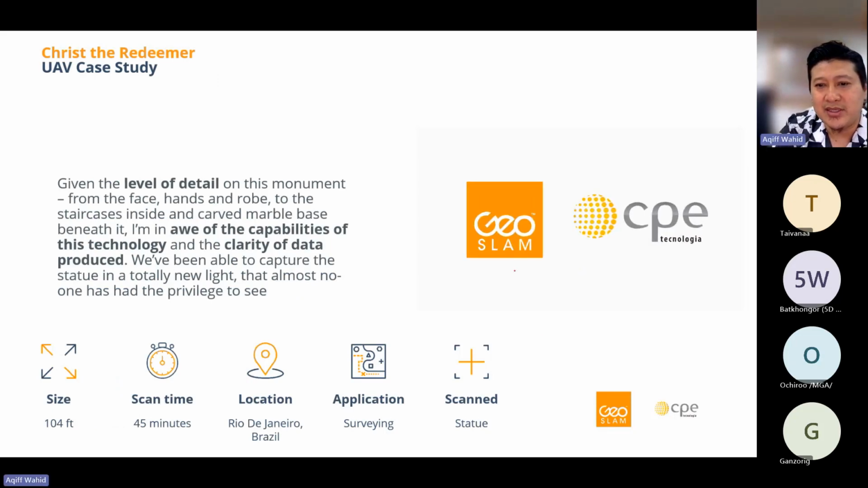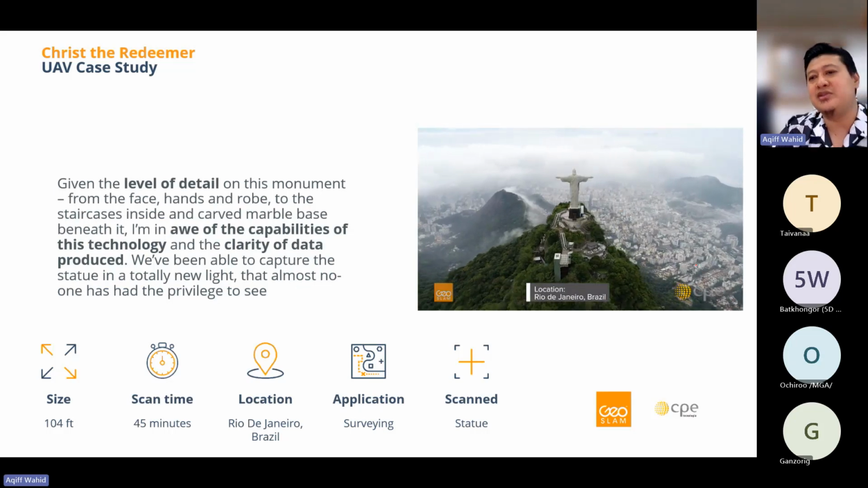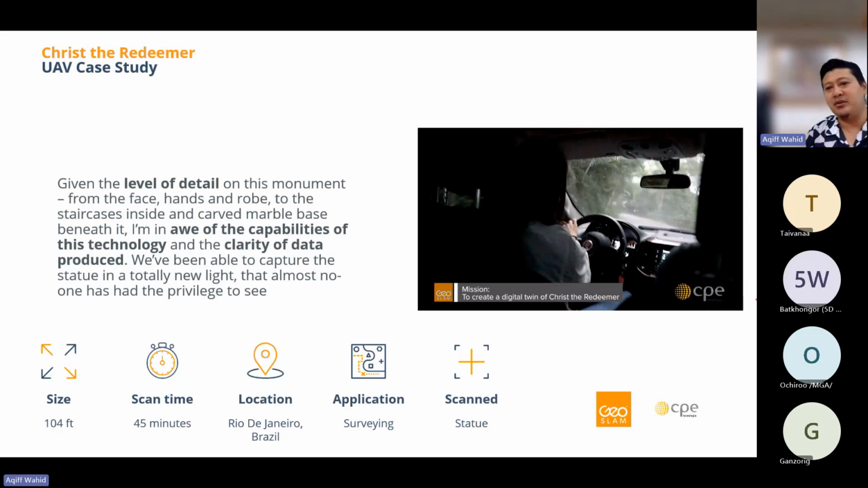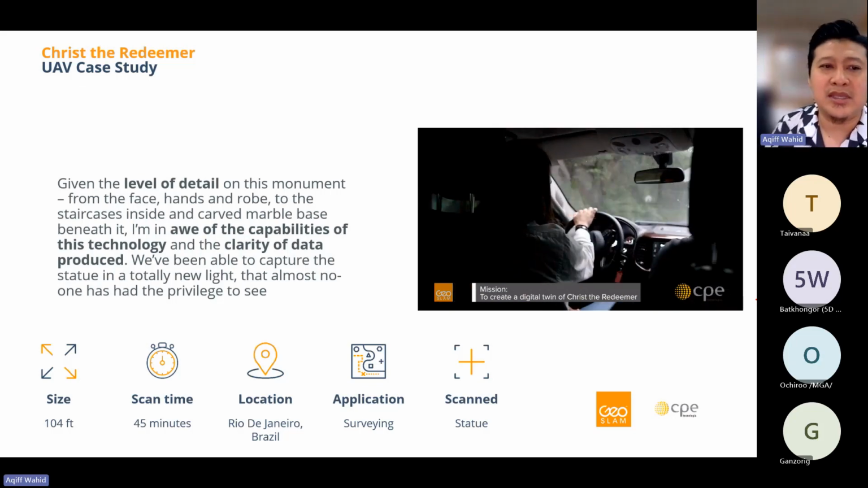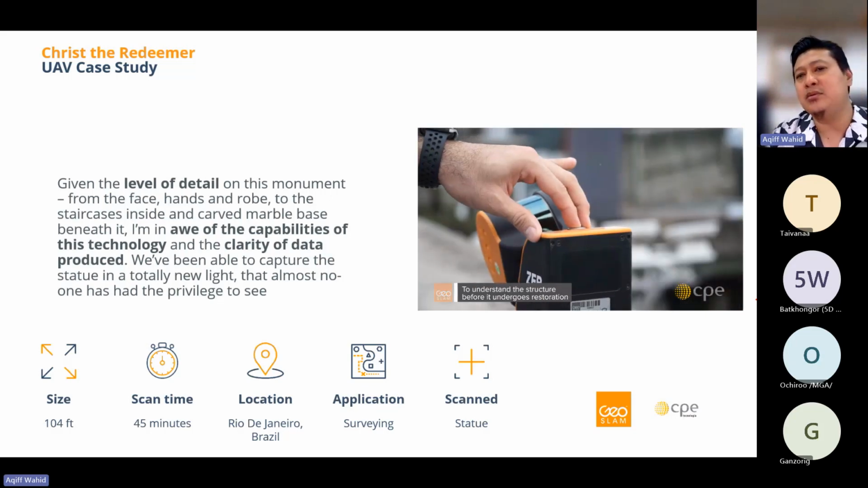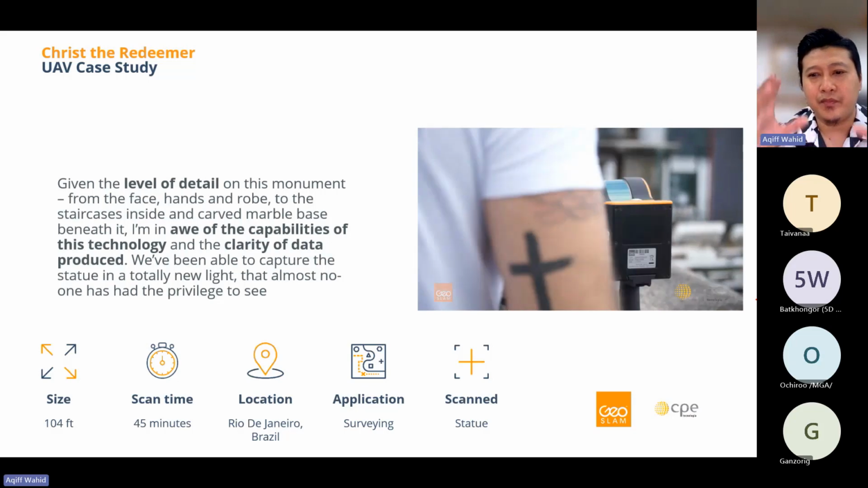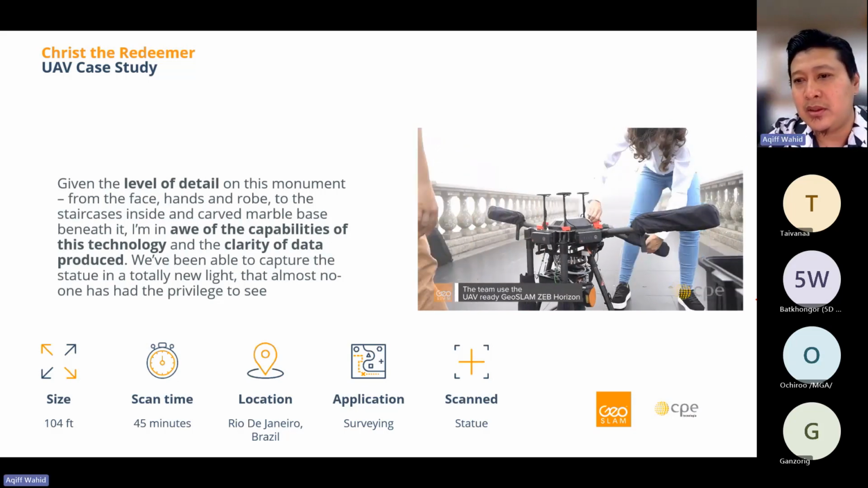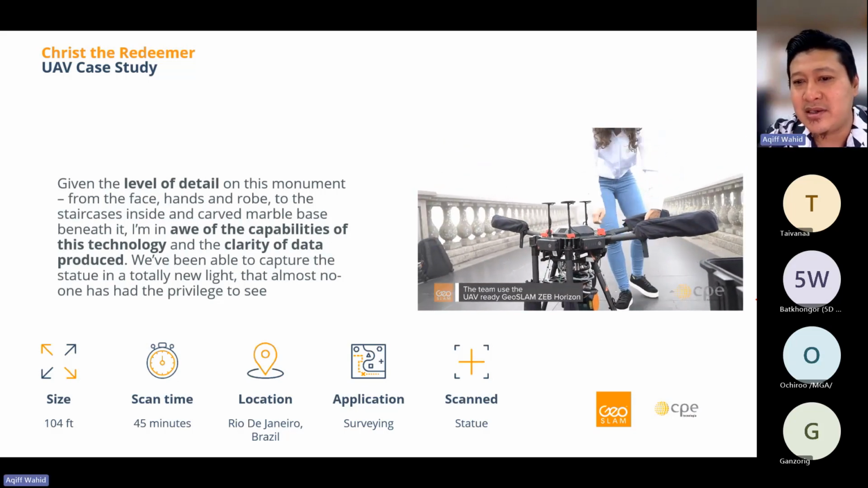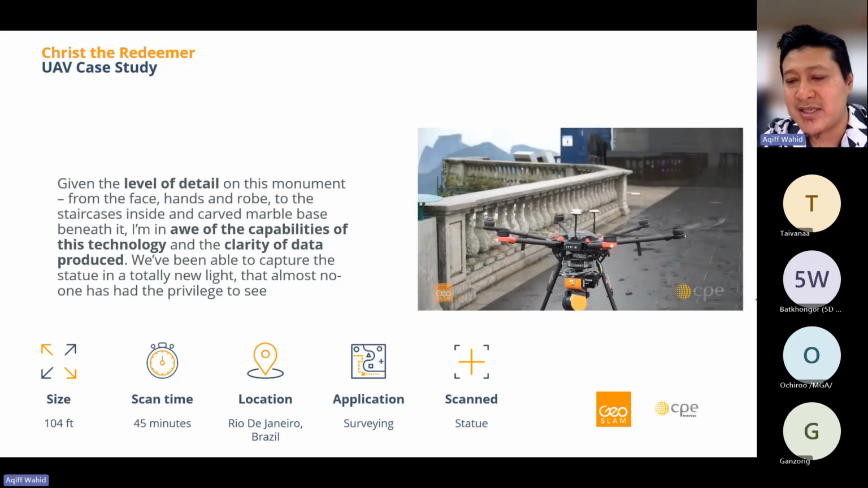So this is one of the examples I would like to show you. This video, if you can see here, is just a very simple example of how Z Horizon can be used to map and model a very complex statue and structure like Christ the Redeemer. This is being done by our distributor and manager in Brazil.